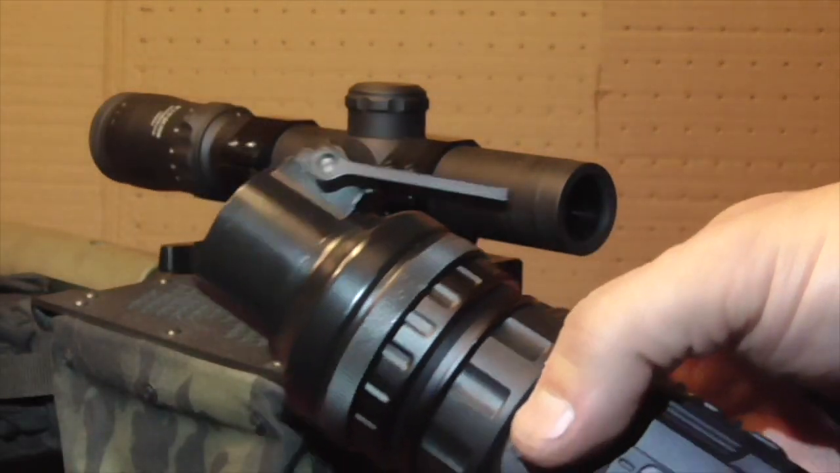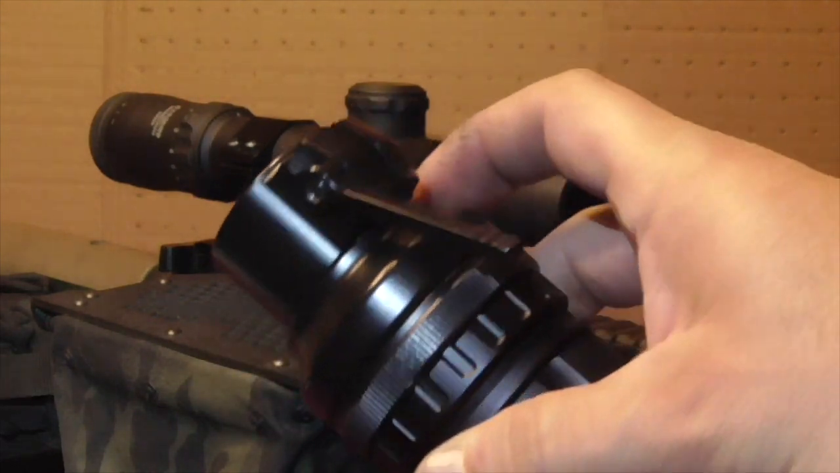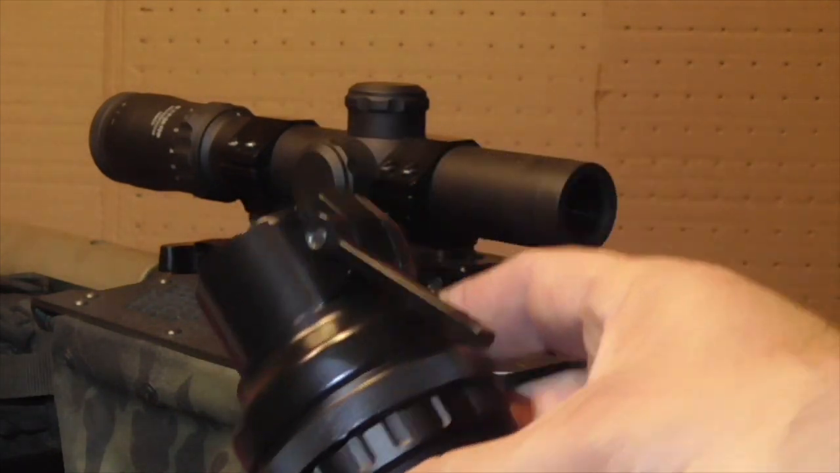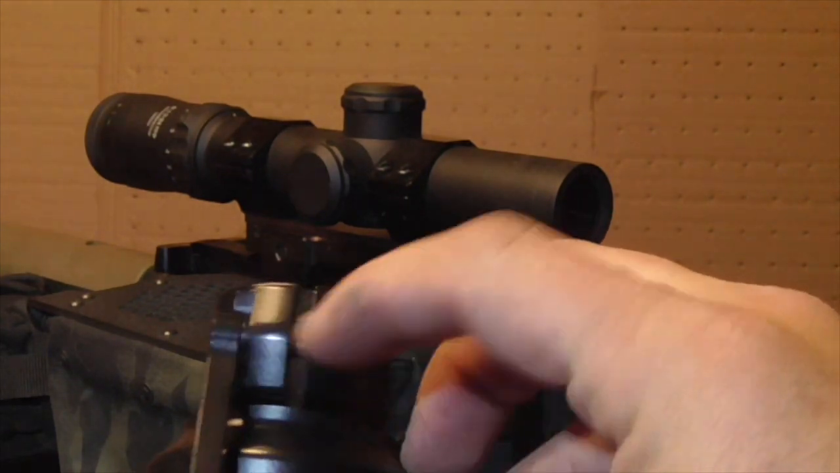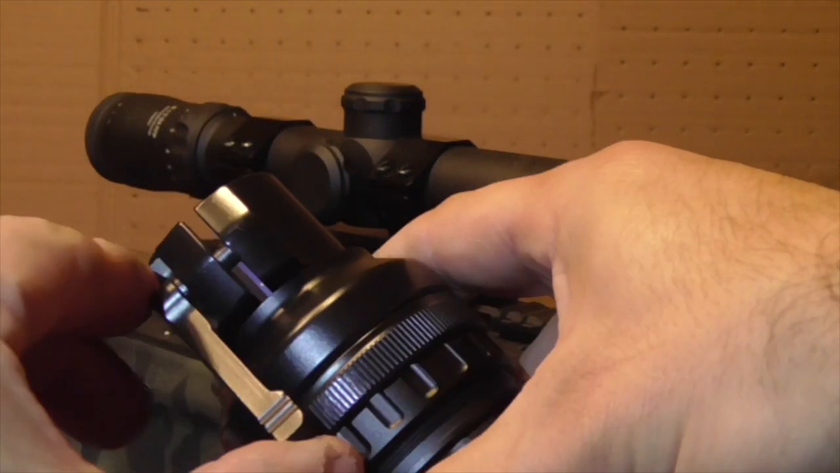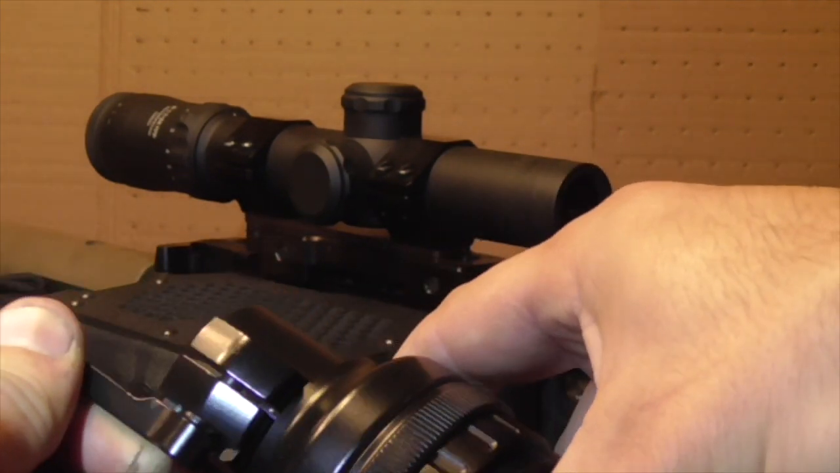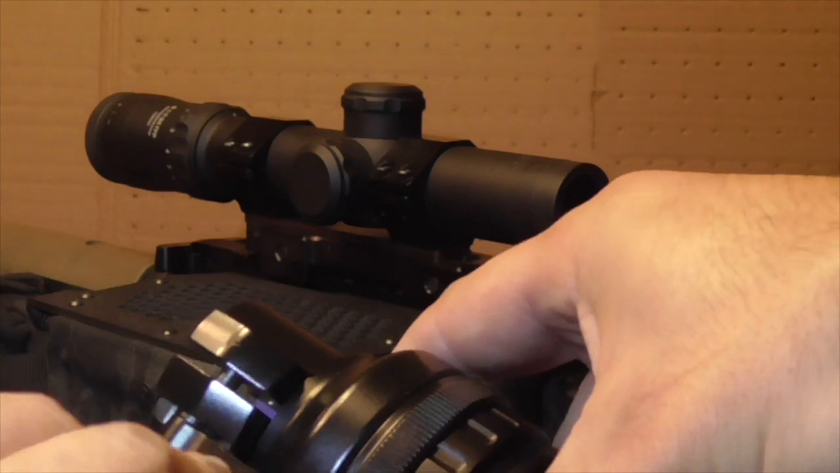This throw lever adapter is a solid piece of material. I don't know the metal alloy or anything of that nature, other than this is a steel piece here with an aluminum style throw lever, and when you engage it, you'll see that the gap decreases.